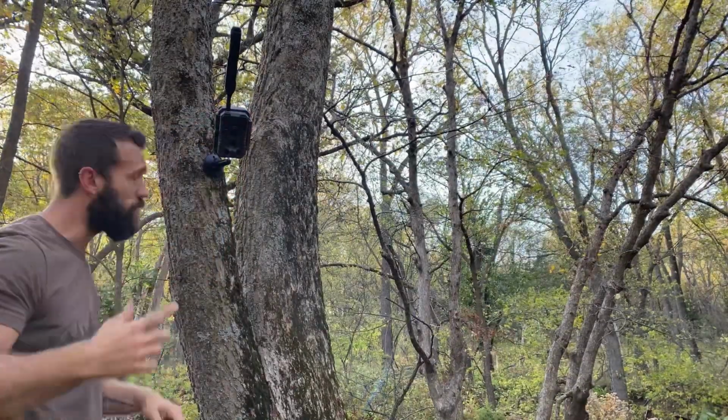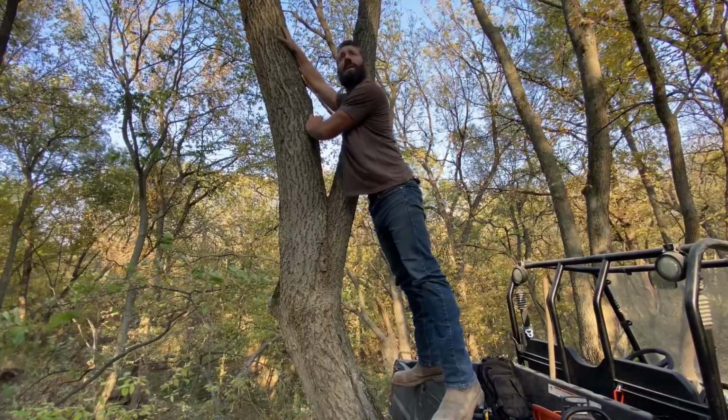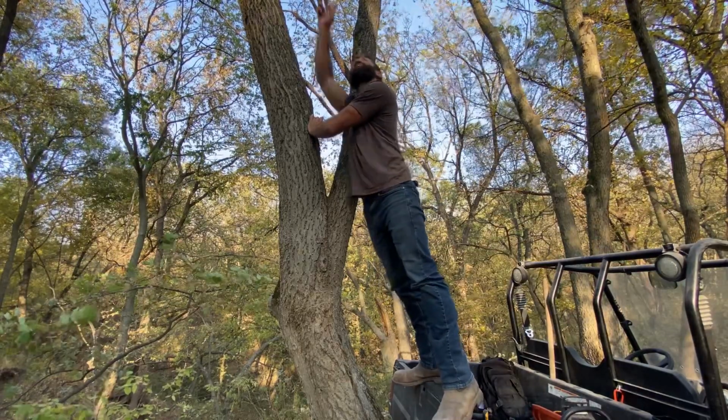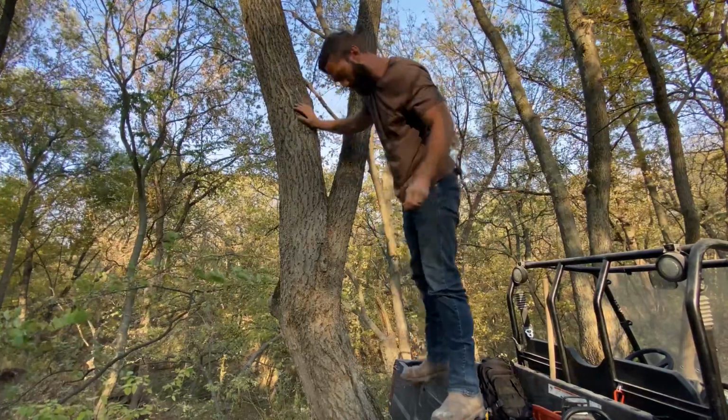All right, next, solar panel. All right, we are gonna mount the solar panel right here. Camera's actually behind this branch right here, but it's already got sun on it. It's got a lot of open space because the leaves are already falling out. So right there it is.